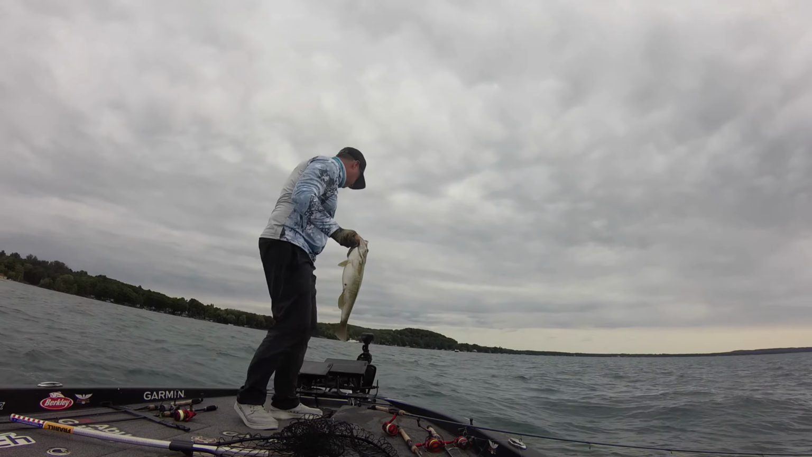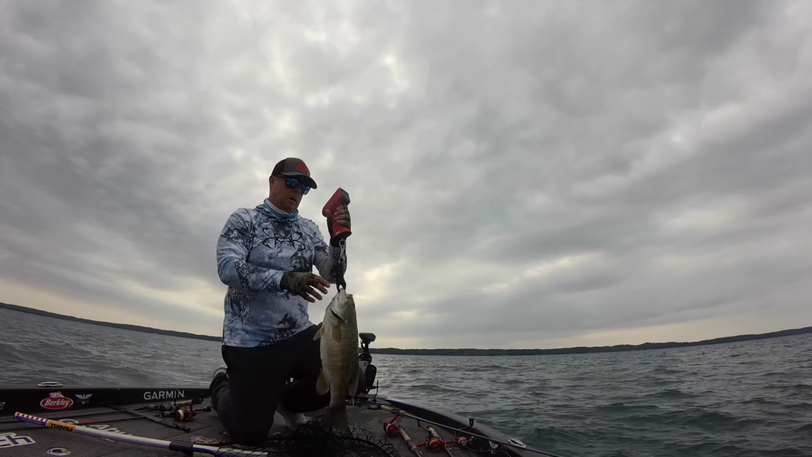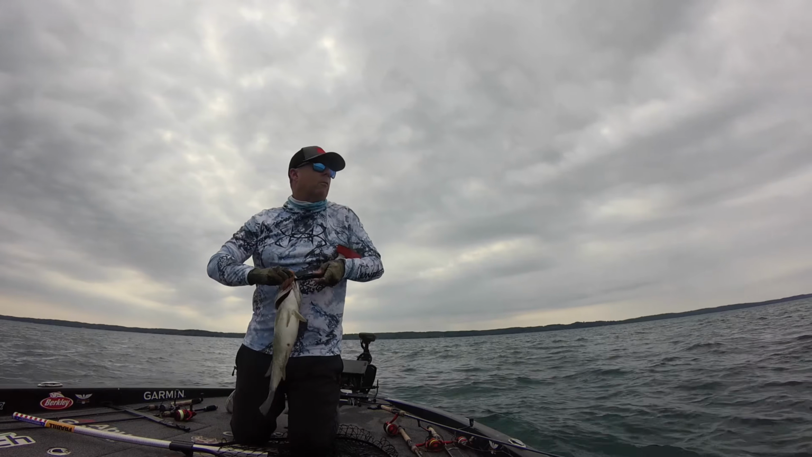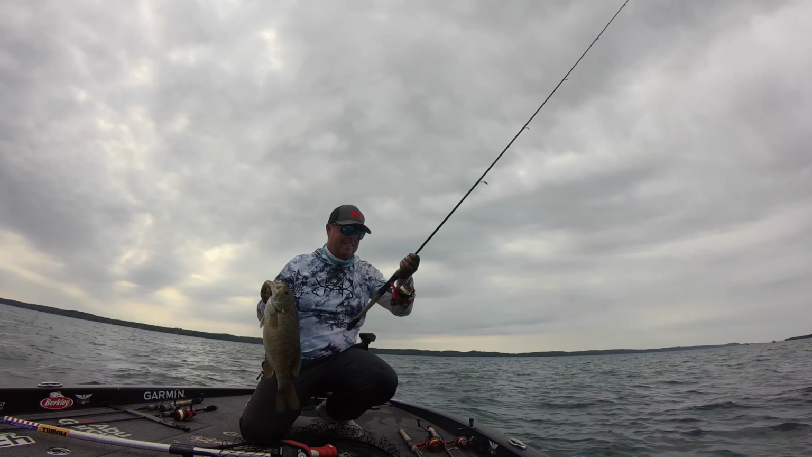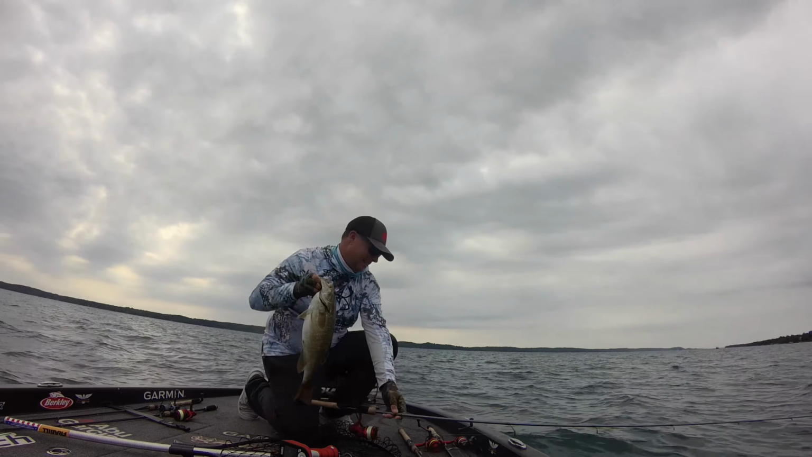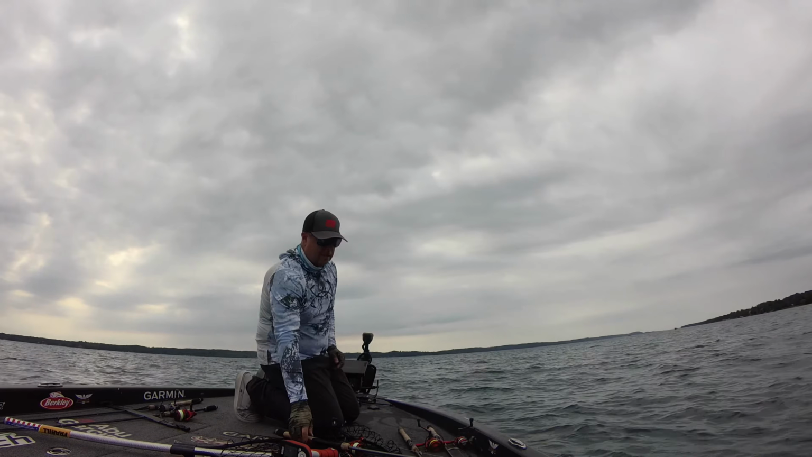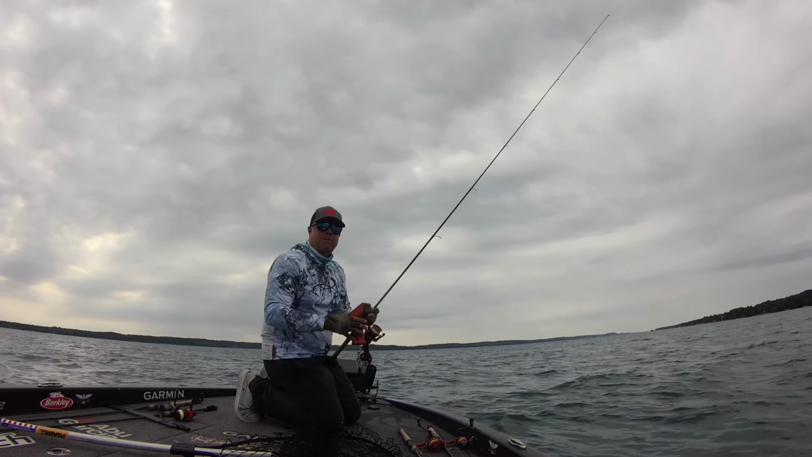That's a good one. 3.15. We're at 4 pounds. That's a good one. That's a good one. At 22.5 pounds now, best 5.